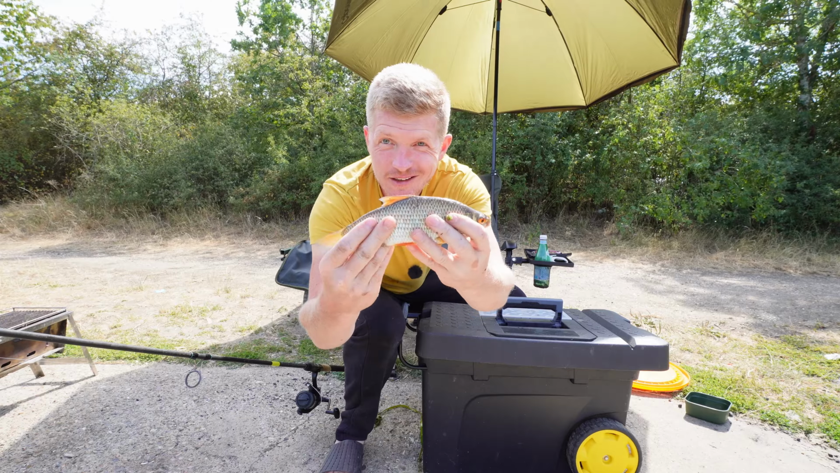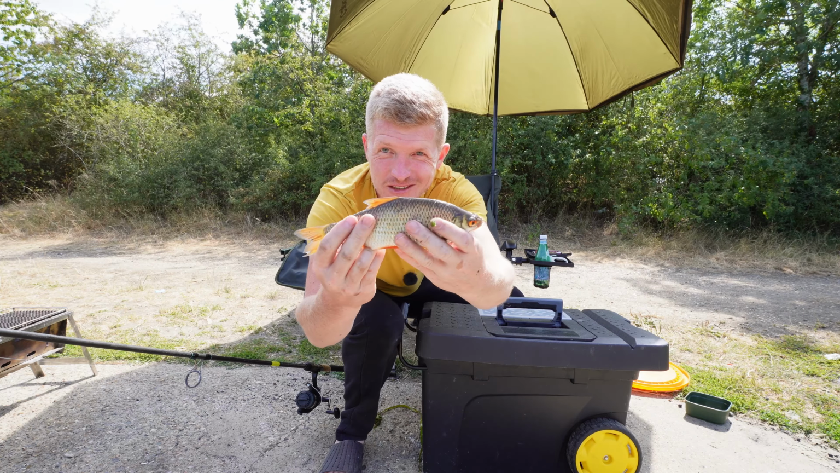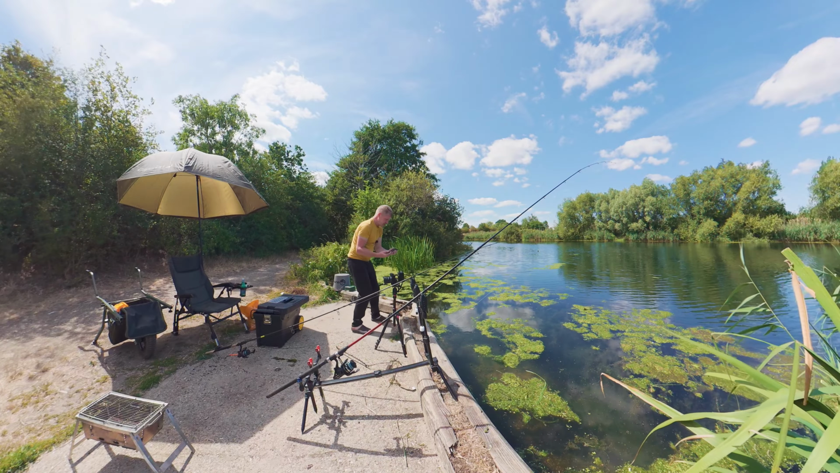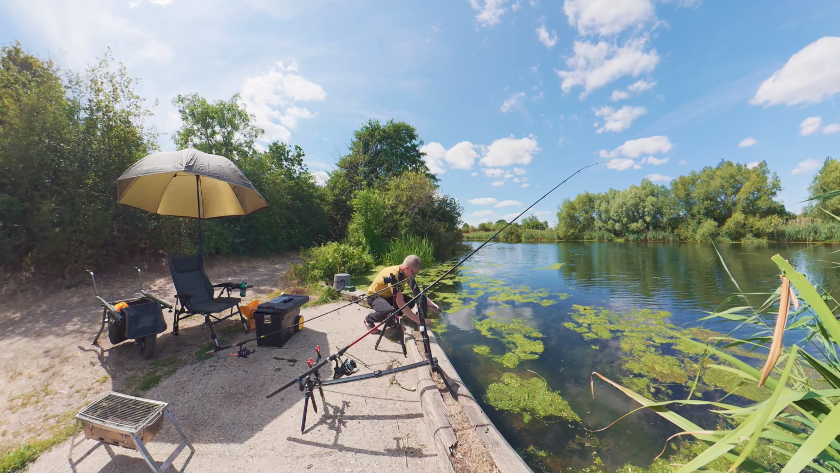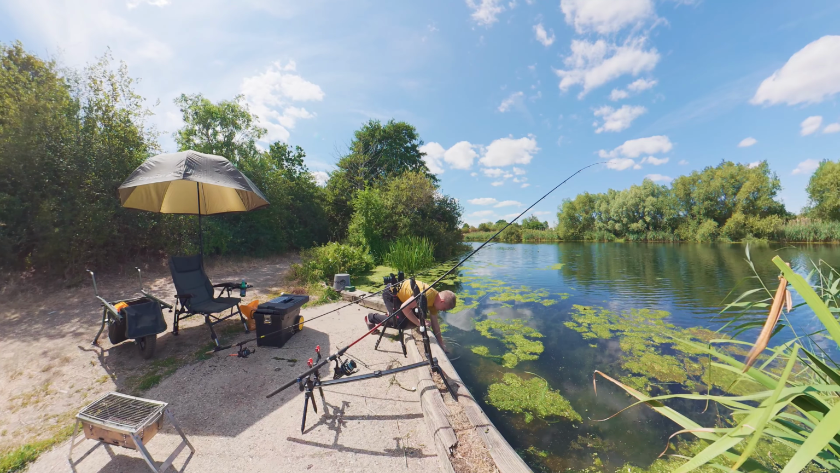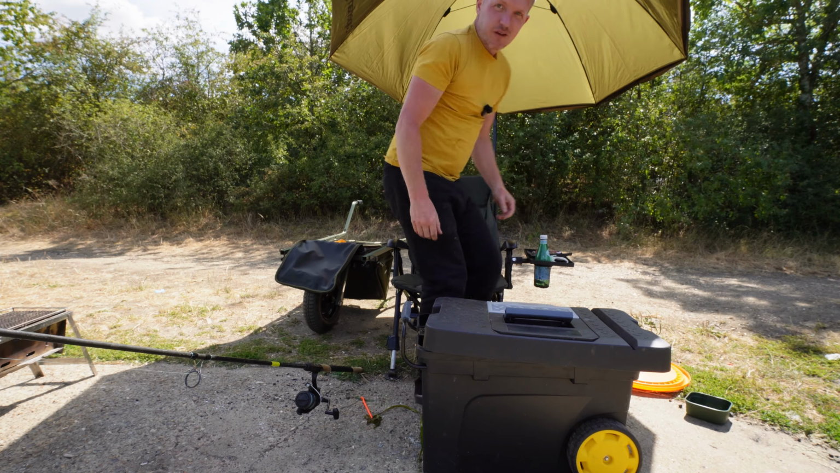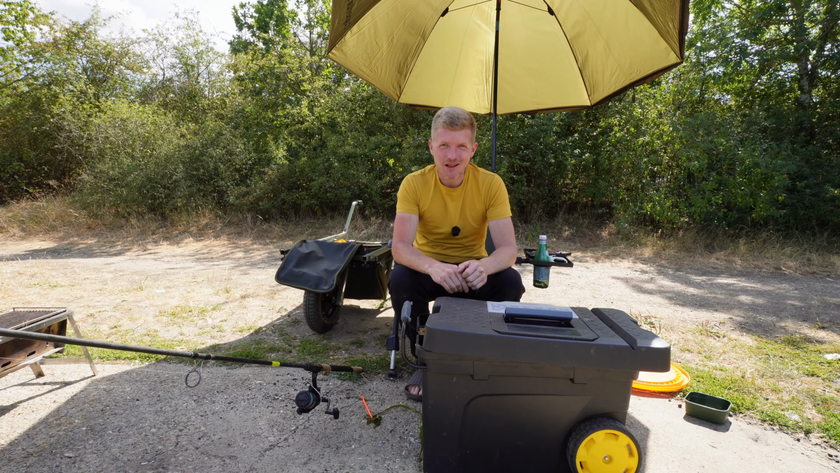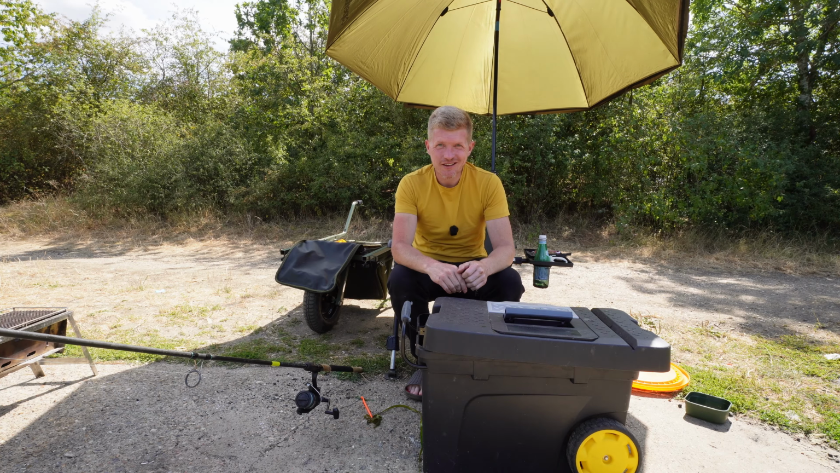Okay guys, caught a nice roach, lovely fish, very nice. I'll just let it go. Yes, there it goes. Yes guys, had one perch, one roach, and one big fish got away with my hook.